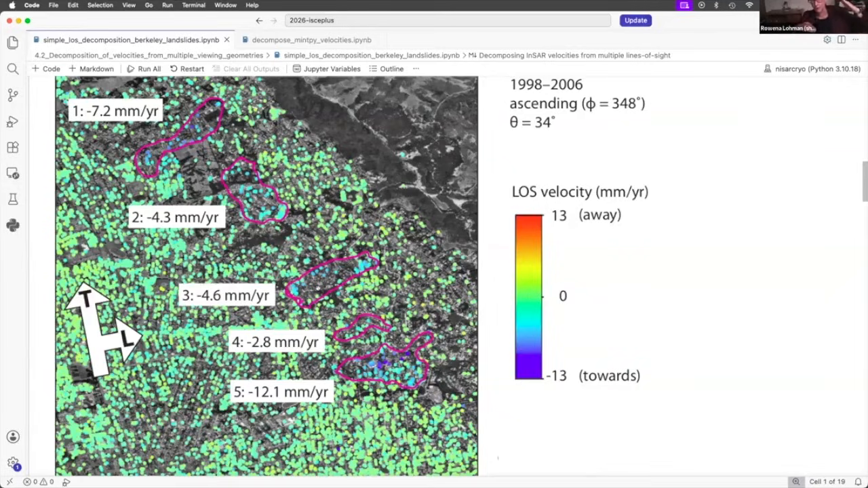That would move it away from the satellite. That would be a positive line of sight. But they're also moving towards the west, which would make a shortening of line of sight, right? So kind of think in your head about how the true ground motion would get recorded from this particular look direction.